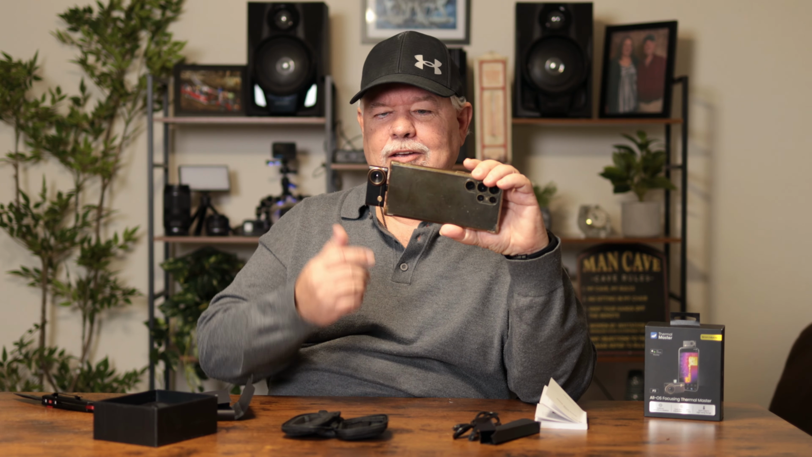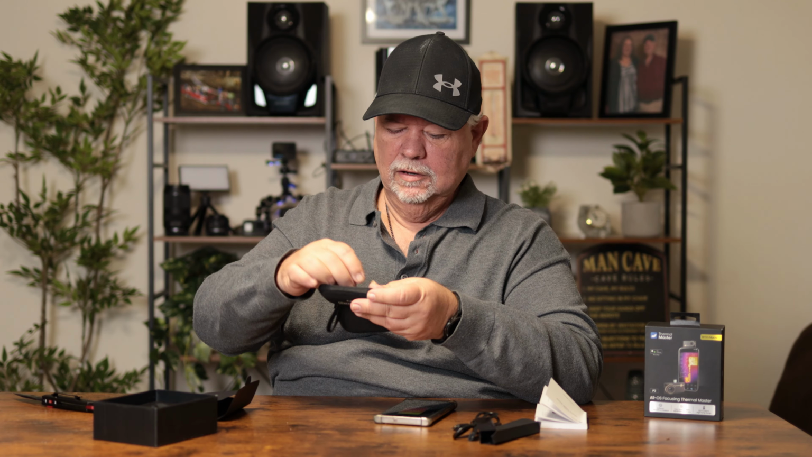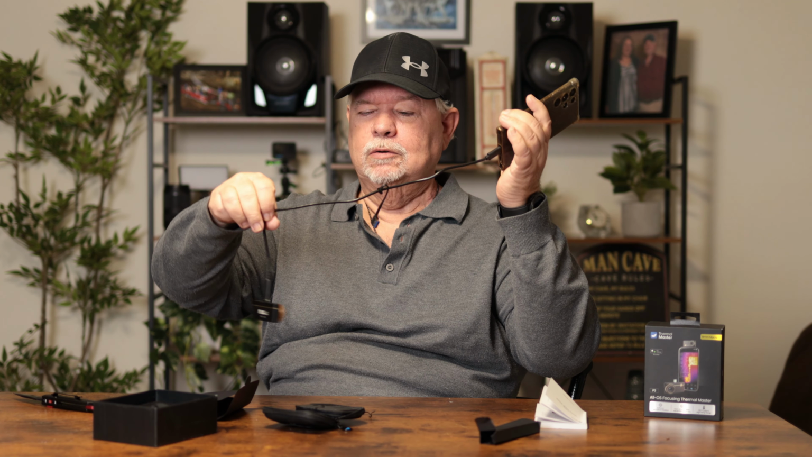You got a nice little carrying case right here. Put that bad boy right there, and you're in business. Go ahead and save your dongle there, just in case. Okay, you can plug it into your phone, and then you have it like this. That's what this cord is for. That's why I had the female end on this cord.